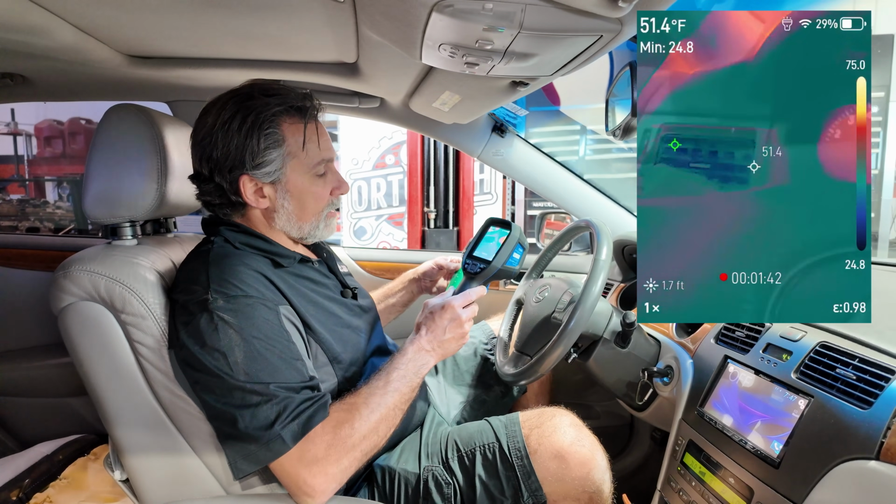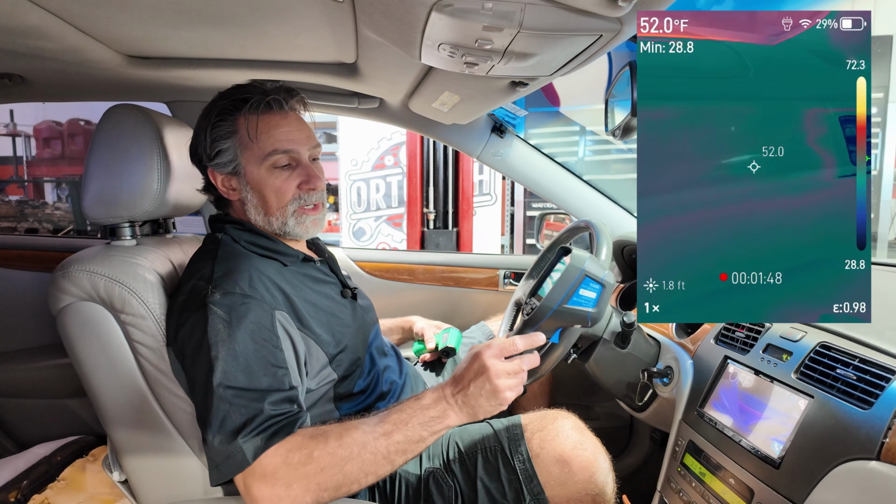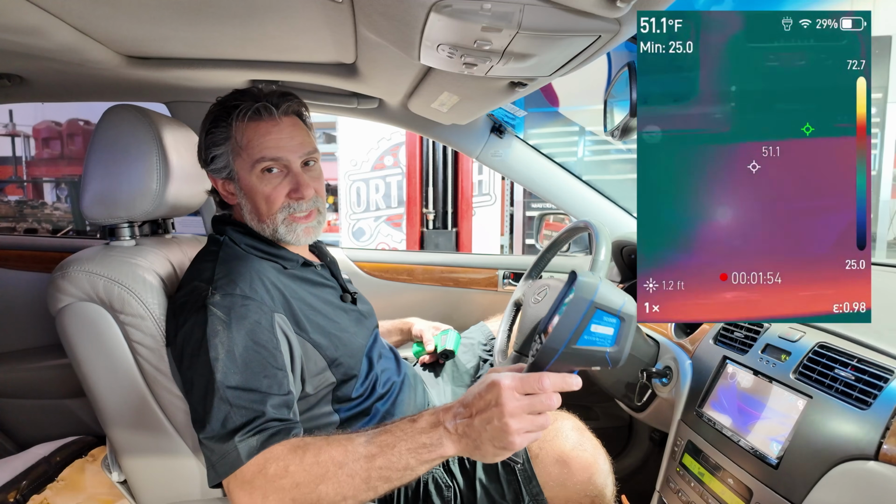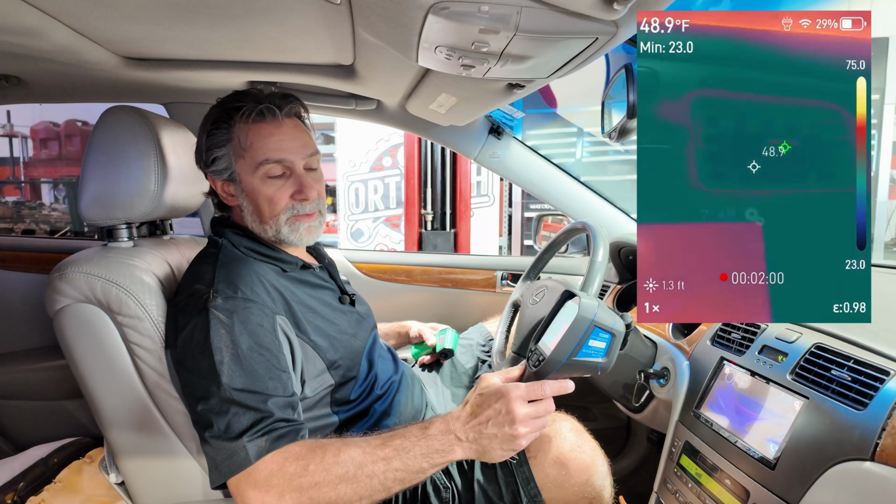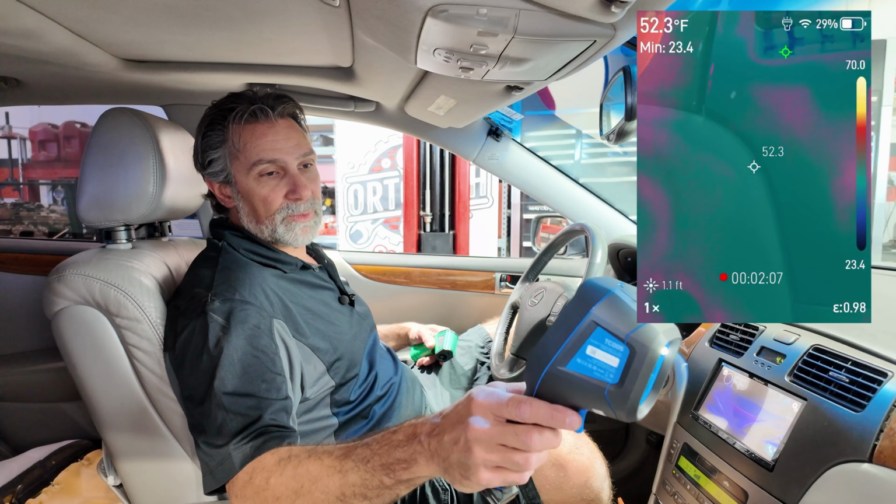So in this example, it's frustrating because although I can see a picture of temperature differential across this dashboard, it's really not useful for me in an air conditioning scenario, especially since we live here in the desert Southwest. This is a system that's highly relied upon for everybody's comfort. And if I can't get an accurate duct temperature with this, I just don't see it being useful for me in this scenario.